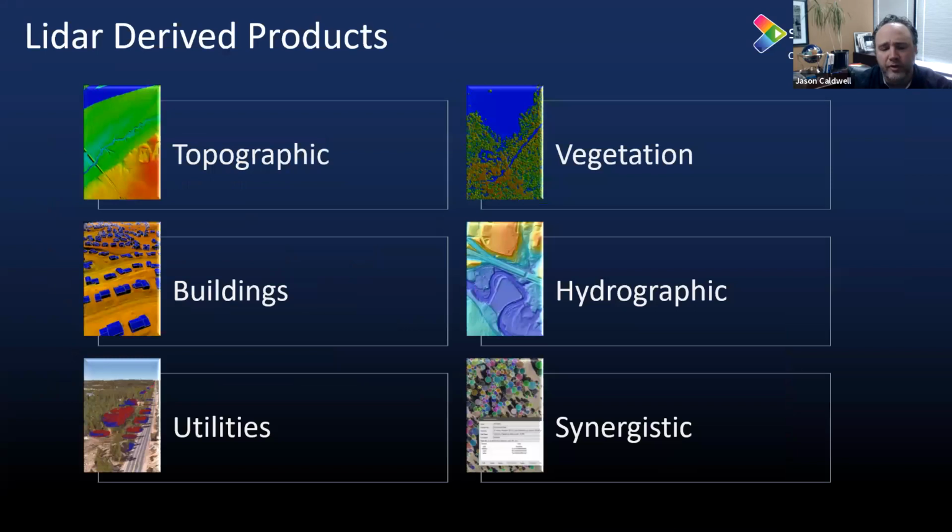The one thing I will mention before I hand it off to Srini is the fact that Sanborn is a prime contractor with the USGS on the GIPSy contract, which is the primary contract where all the 3DEP data is being completed. So not only are we talking about this here, but we've actually collected a lot of the data in support of the USGS and in support of some of our customers. With that said, Srini, I'll let you take off.